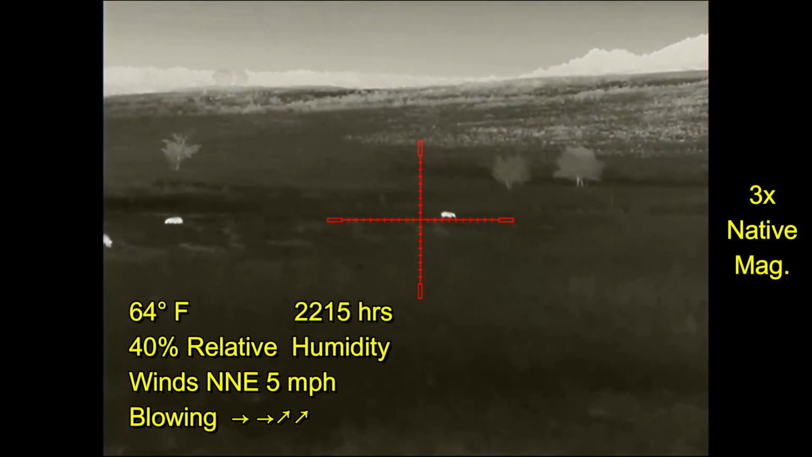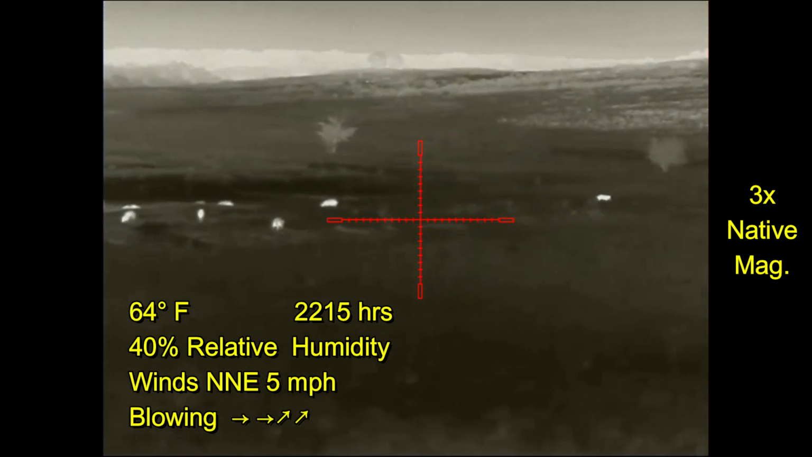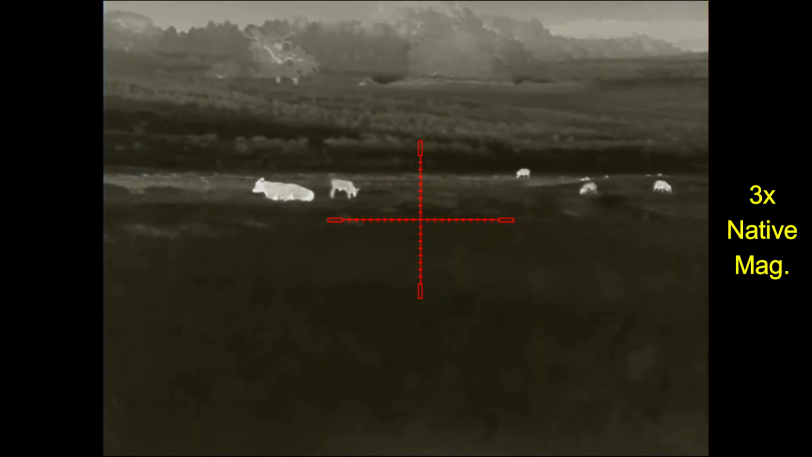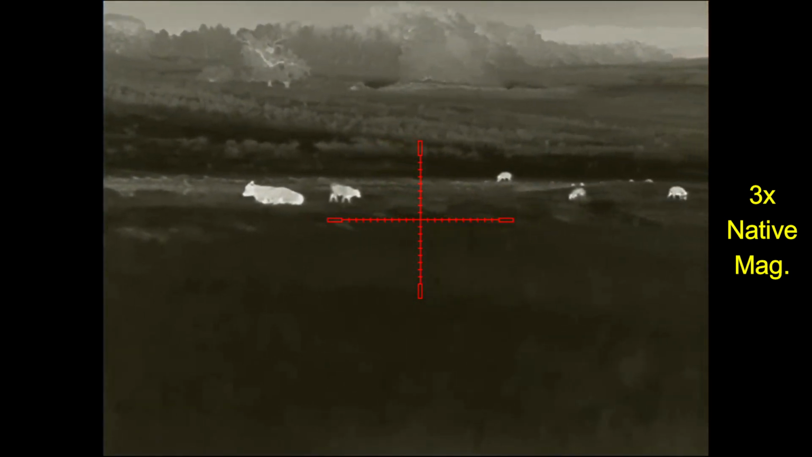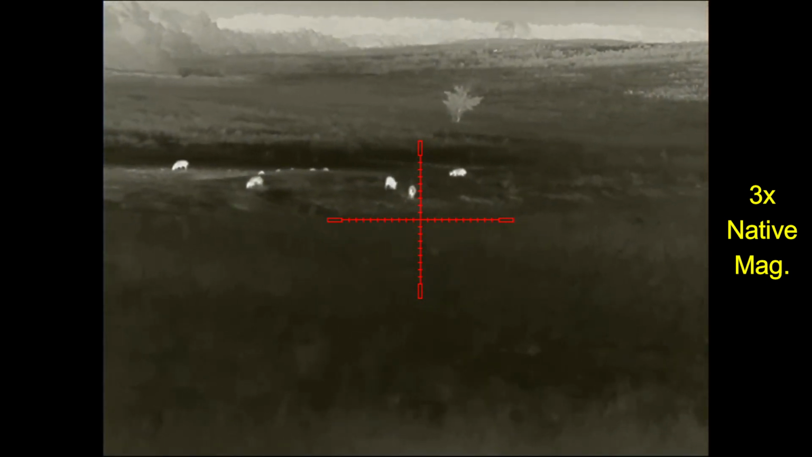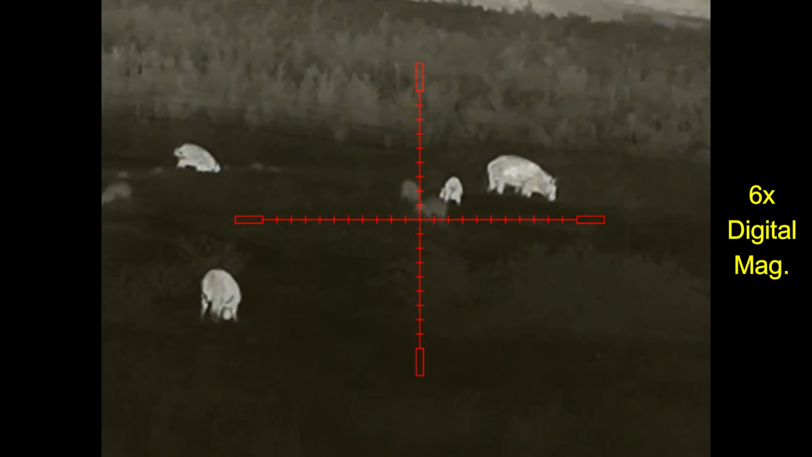I've got some hogs out in the pasture. I am now to the point where I originally saw them, and they are continually moving away from me, which is unfortunate, as this is made for quite a long stalk. See some cattle off to the left, and most of the hogs are around a tank at this time.